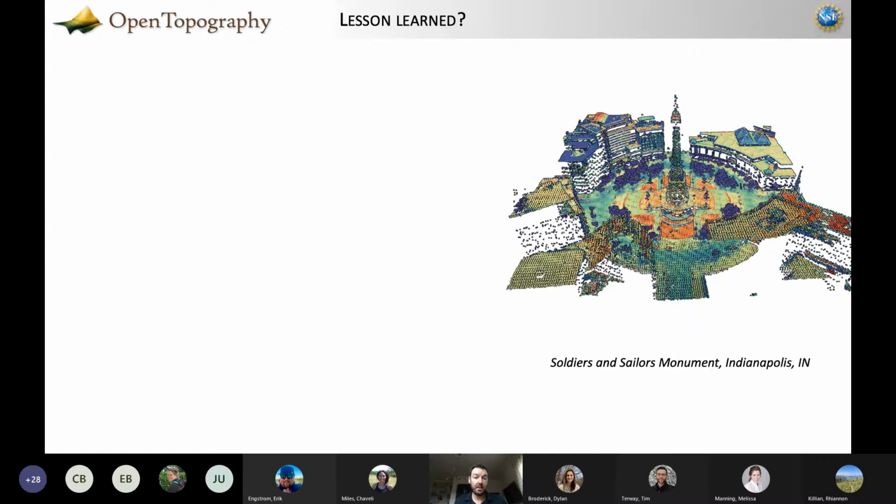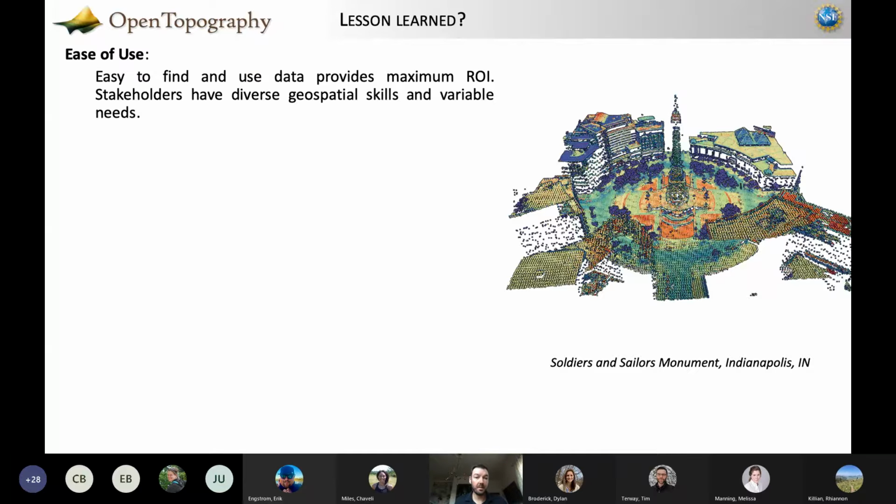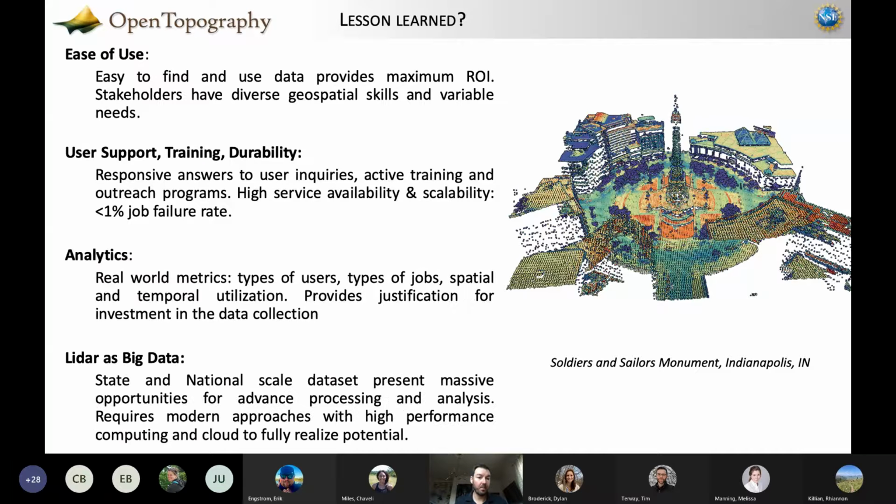So I think that's basically it. This is my last slide. These are just some take-home points that we've learned about OpenTopography. And I think I've said basically all of these, but just that making data easy to use leads to greater return on investment. At OpenTopography, we spent a lot of time on service durability, availability, and customer support.